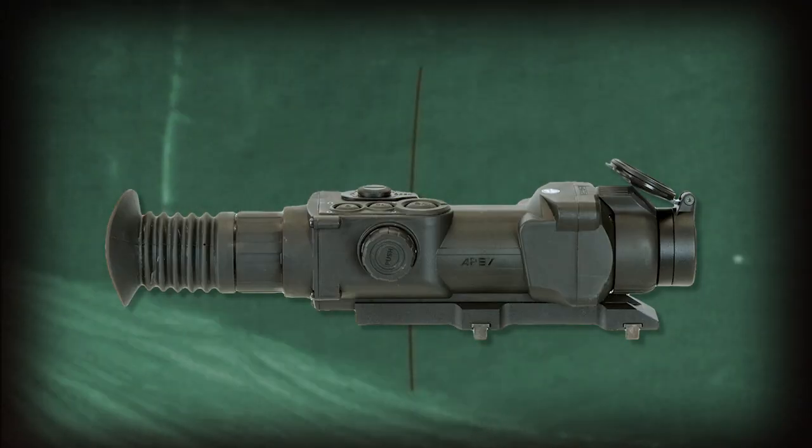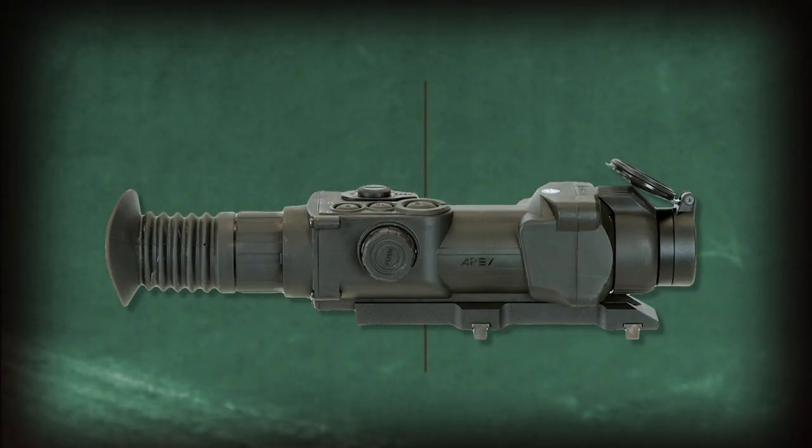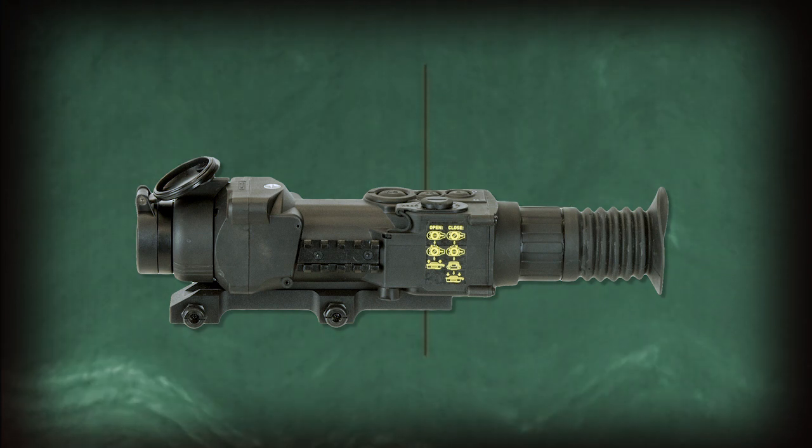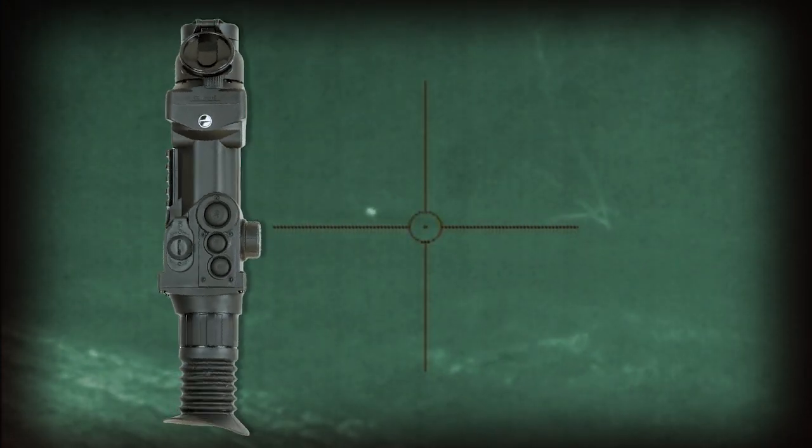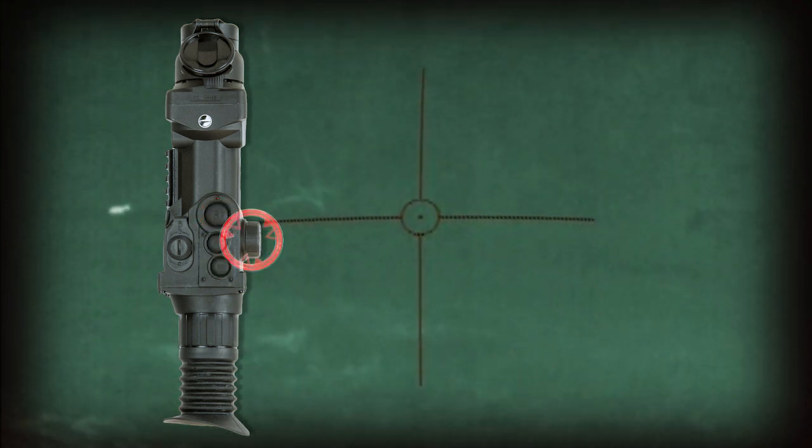This video will show you how to navigate and personalize your Pulsar Apex XD50A, which is a very capable and affordable thermal rifle scope. Let's start with the external controls. You have 3 buttons on top and 1 controller on the side.